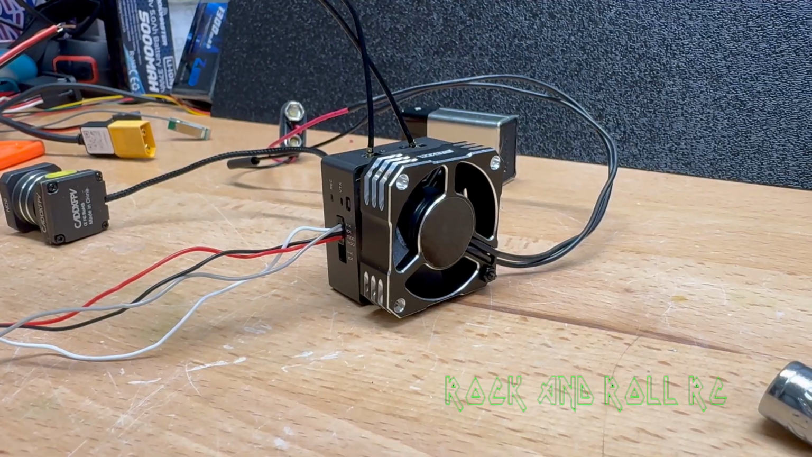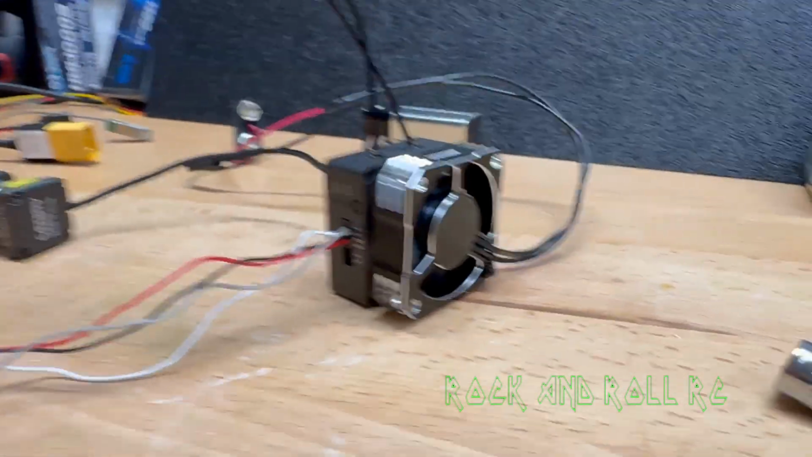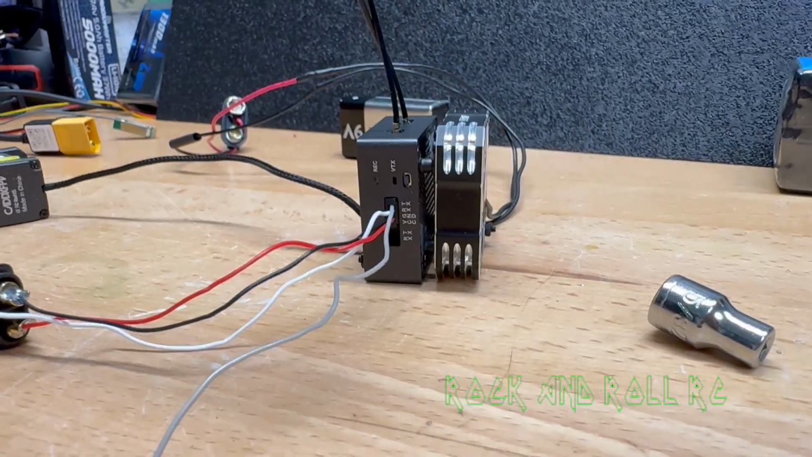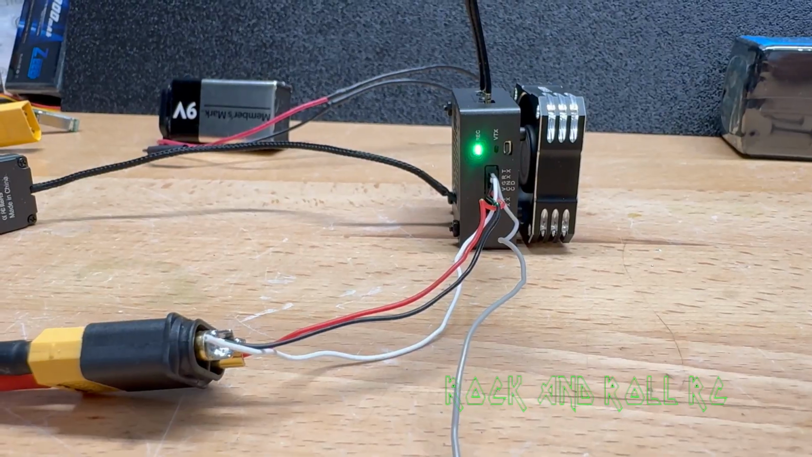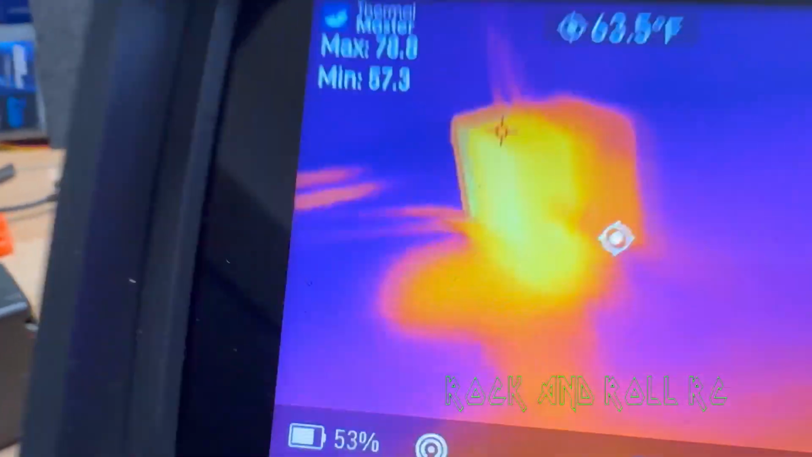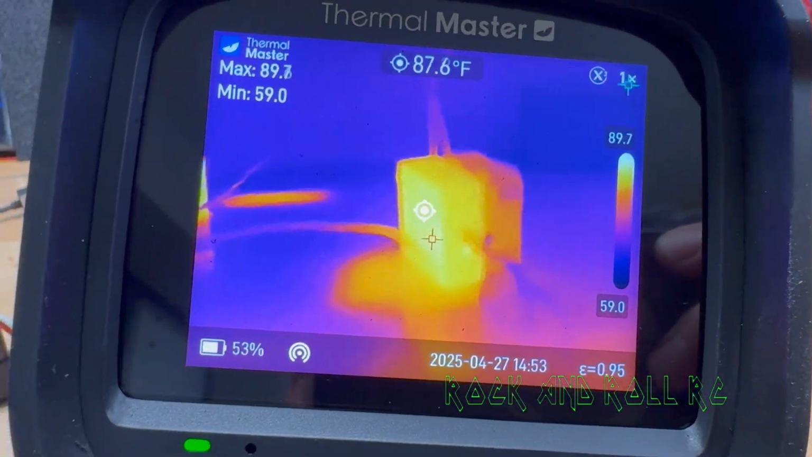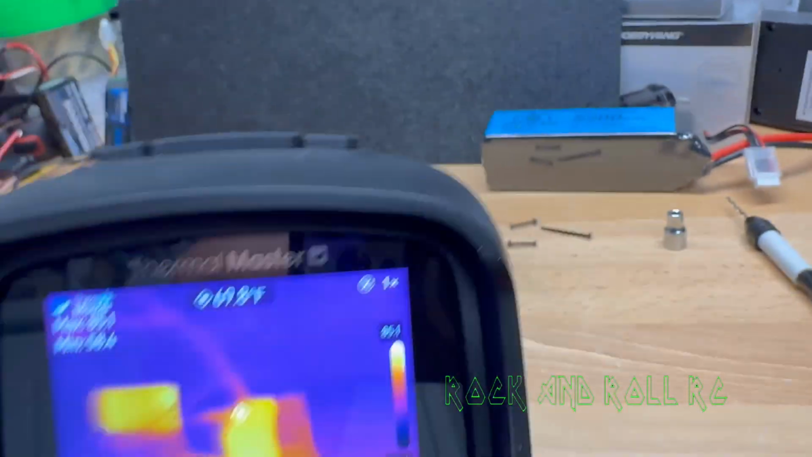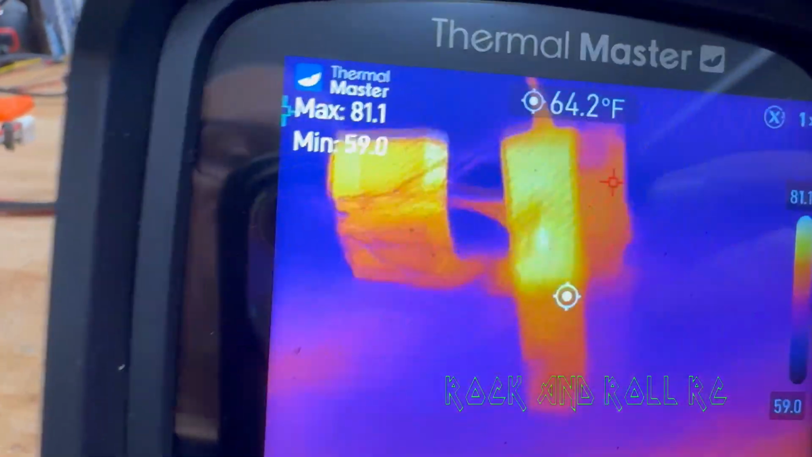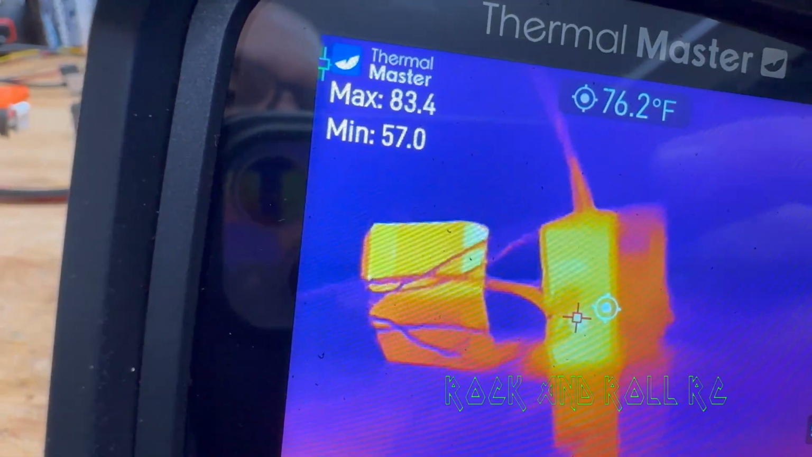Alright, so now we're going to flip the fan over. The non-sticker side is the way the air is going to flow. I flipped it over, and we're going to be blowing away from the heatsink side. As we start the test with the fan blowing away from the heatsink side, we'll get a baseline temperature where the MIPI side is in the high 80s, and already with the fan only blowing for a few seconds, it's in the high 70s. I'm starting to feel something here.